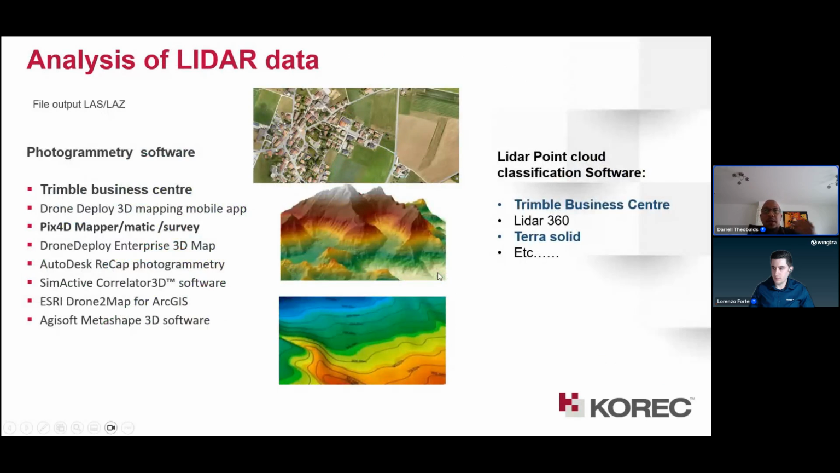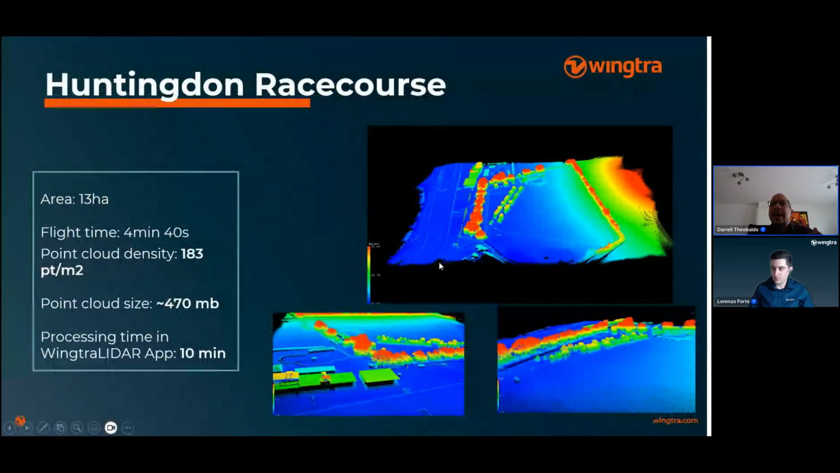You then choose the software package that you're going to do your classification in, depending on the deliverables that you require. In this case, we'll be using Trimble. I use the Trimble Business Center, and in this project, which is the hunting and race course.